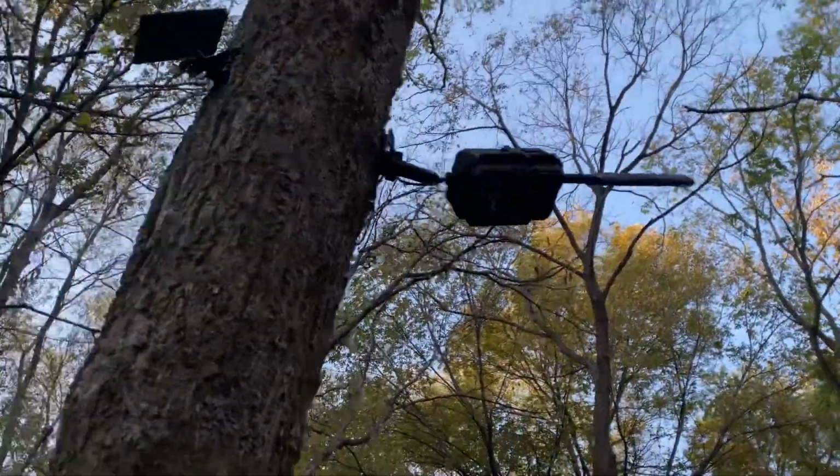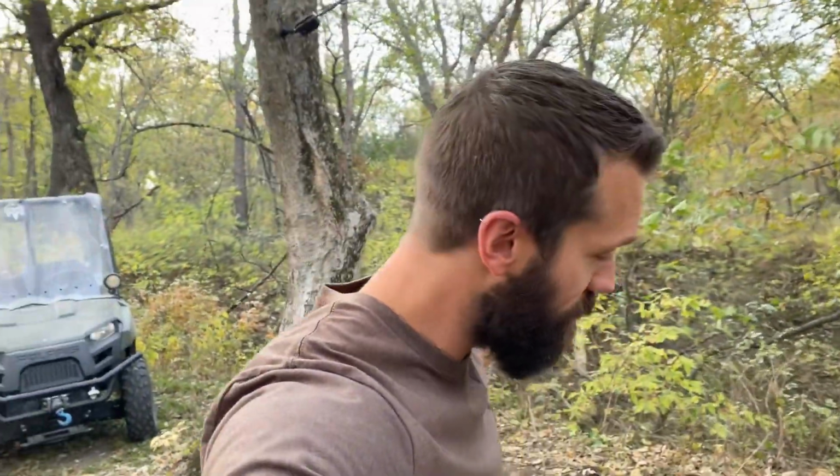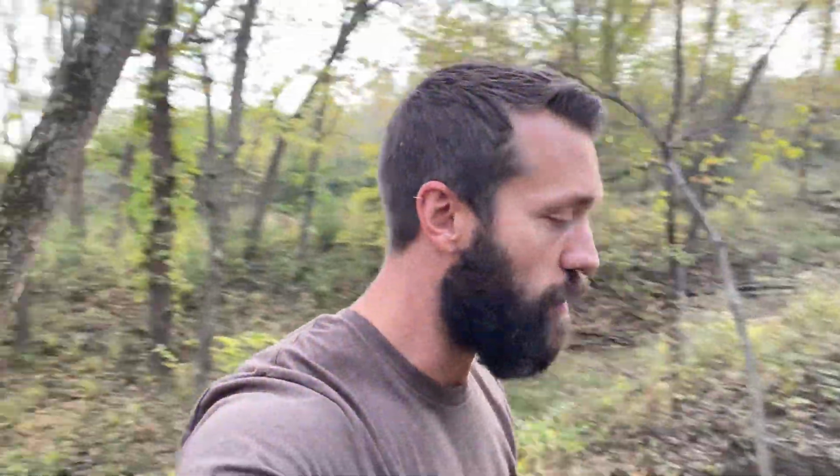All right, there is our pizza and table set up, ready to go. Camera pointed directly at it, solar panel to keep the charge going. The stage is set, the pizza's out, the table is up, the camera is out. We're gonna catch some videos of some wild animals eating some pizza, hopefully in a short amount of time. So until then, I'll see you then.